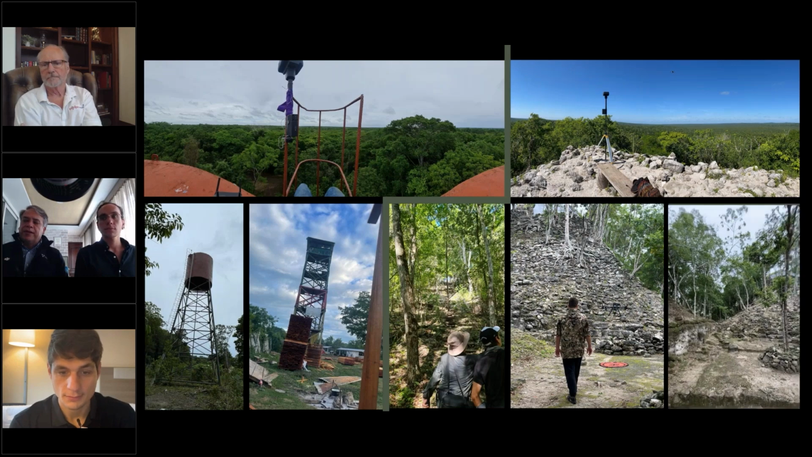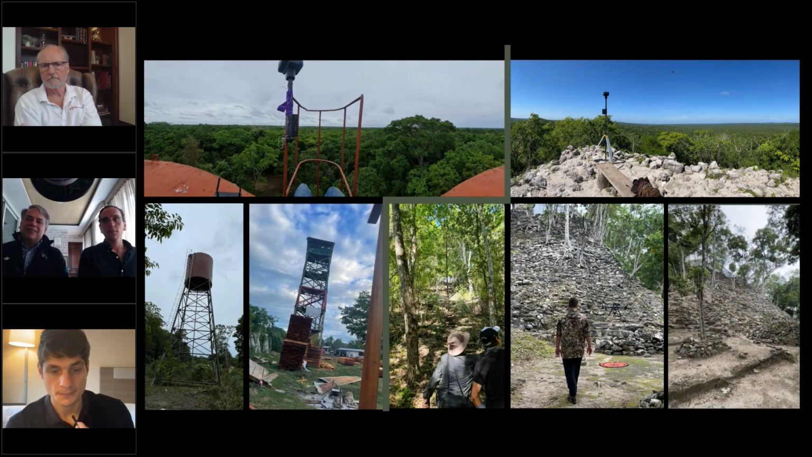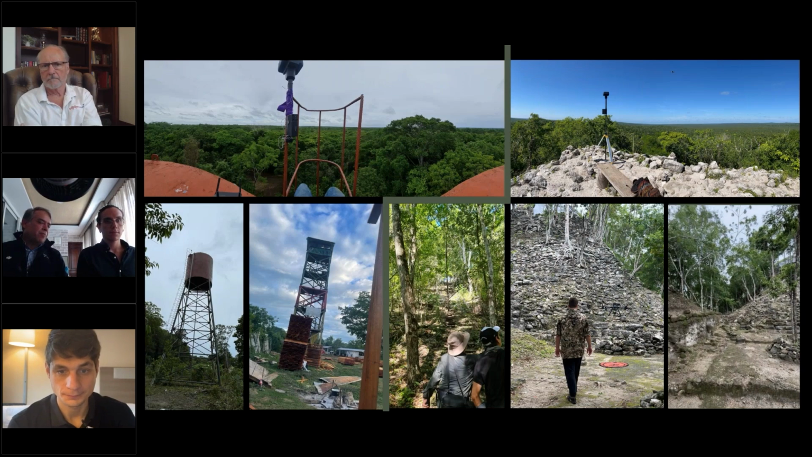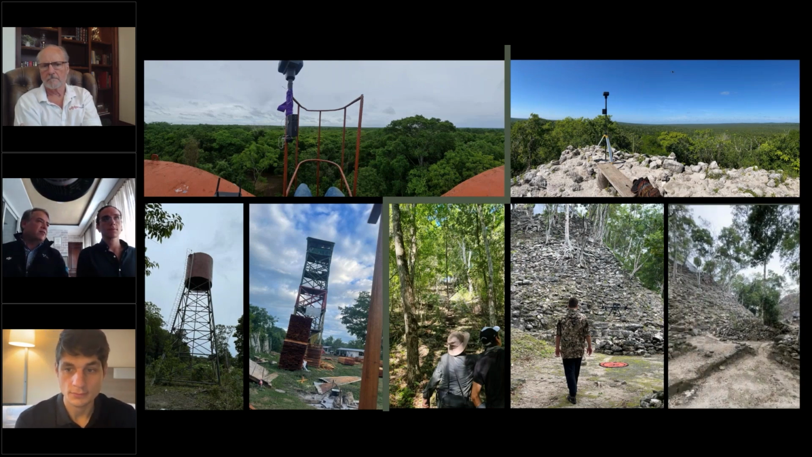You know, we're contributing to the heritage and patrimony of the world. This is one of the last lungs of tropical jungle out there that are still being looked at for conservation.